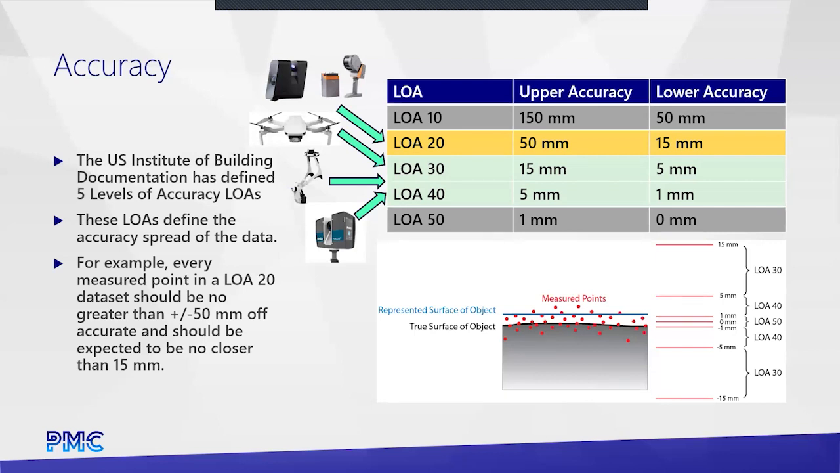As we move up the scale, right between 30 and 40, I guess it's really in 30 because 5 millimeters is about as accurate as you're going to get, is things like the NavIs unit, the mobile unit. Again, these only apply if it's done correctly, right? With any of these, you can have bad technique and you can get bad data.